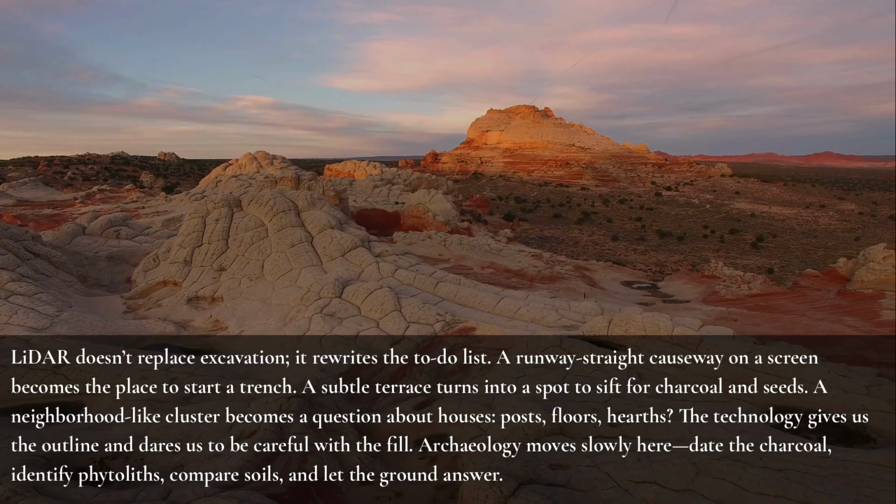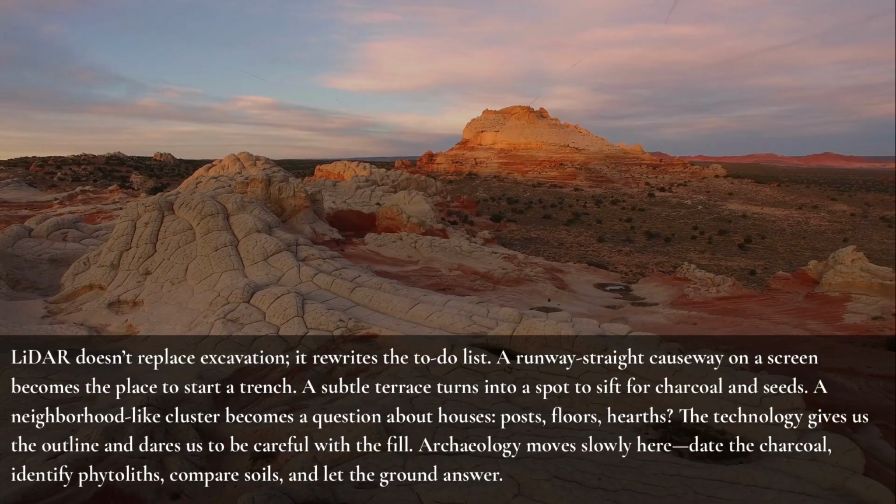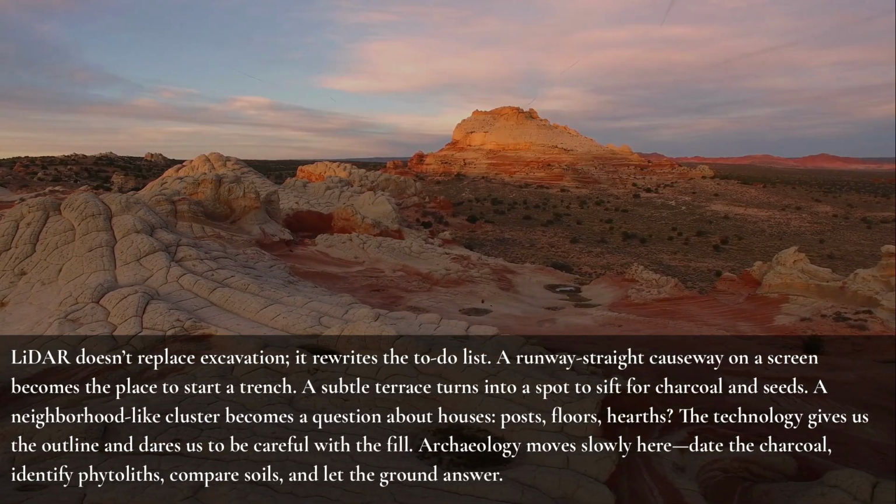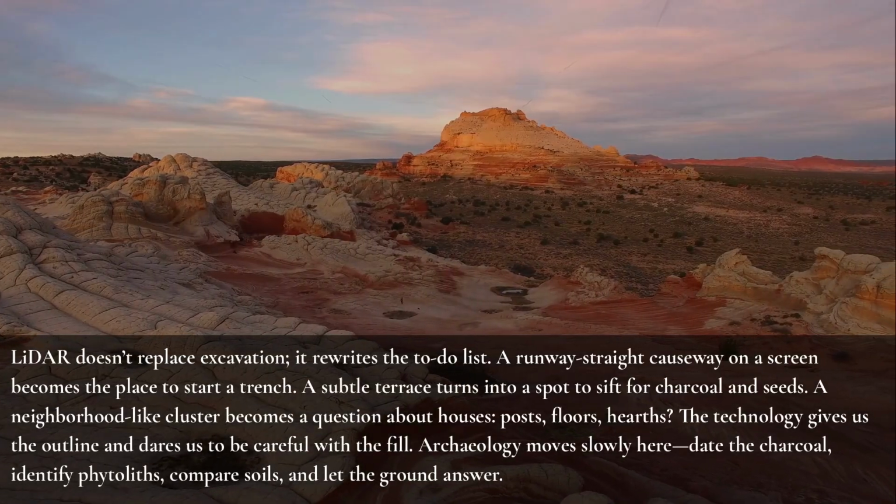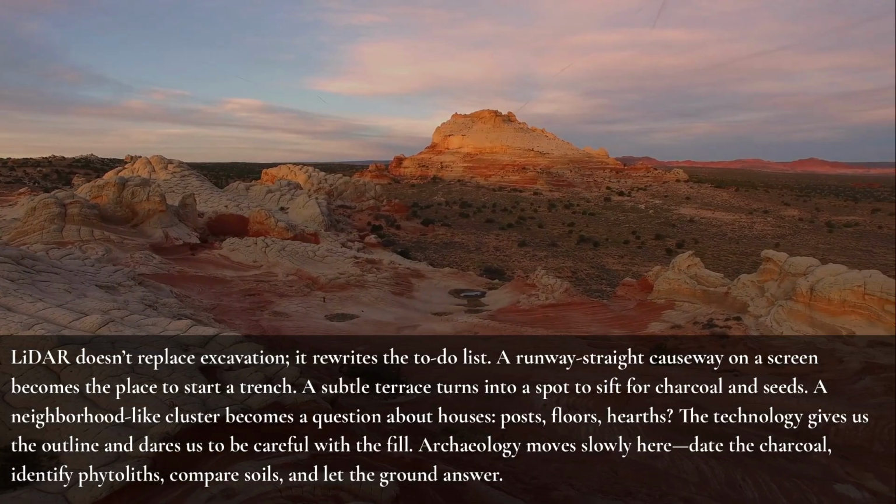LiDAR doesn't replace excavation. It rewrites the to-do list. A runway-straight causeway on a screen becomes the place to start a trench. A subtle terrace turns into a spot to sift for charcoal and seeds. A neighborhood-like cluster becomes a question about houses, posts, floors, hearths. The technology gives us the outline and dares us to be careful with the fill. Archaeology moves slowly here. Date the charcoal, identify phytoliths, compare soils, and let the ground answer.